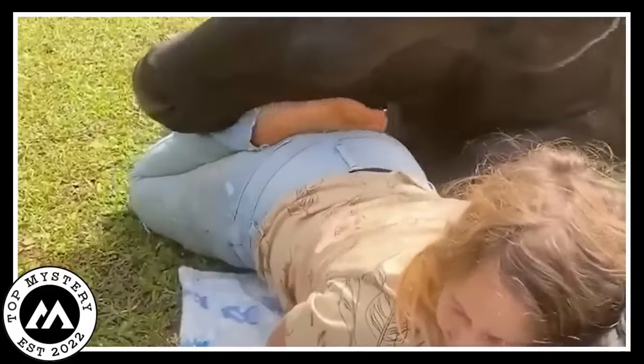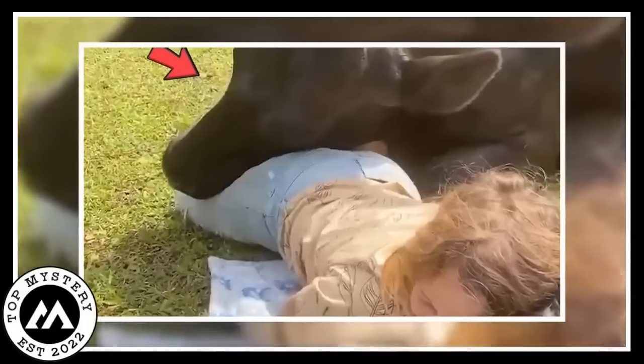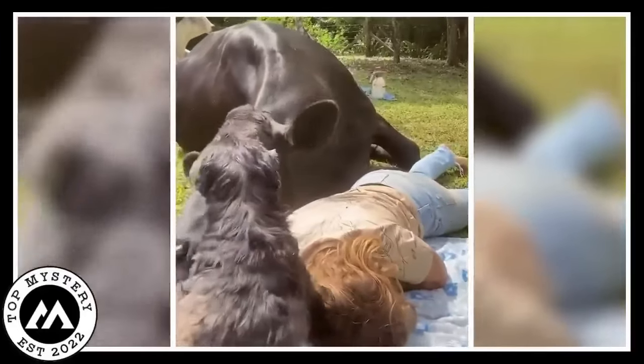In the first part of the video, the cow is straight up cuddling with the little girl. Picture this, the cow laying its head on her, and the girl is just soaking up the love. It's the cutest, coziest moment ever.